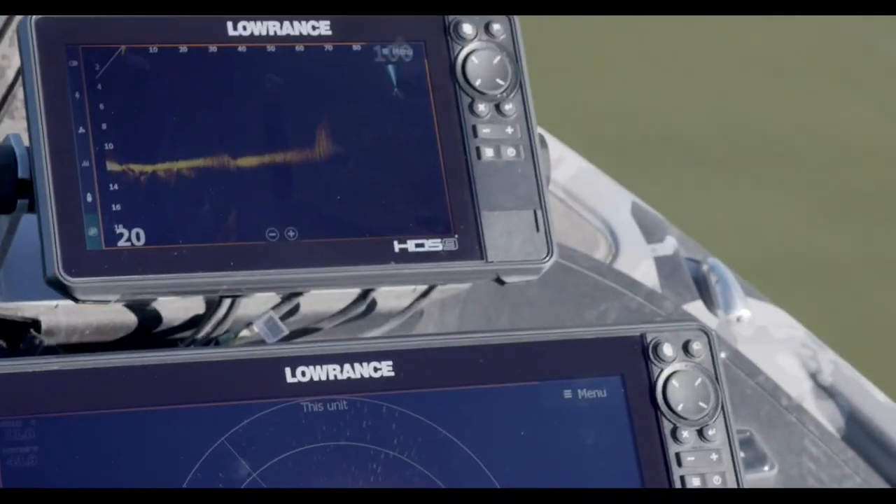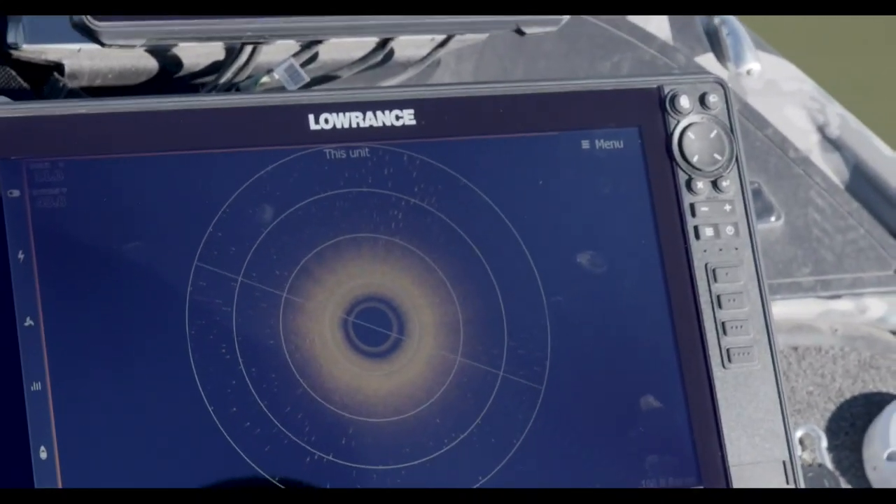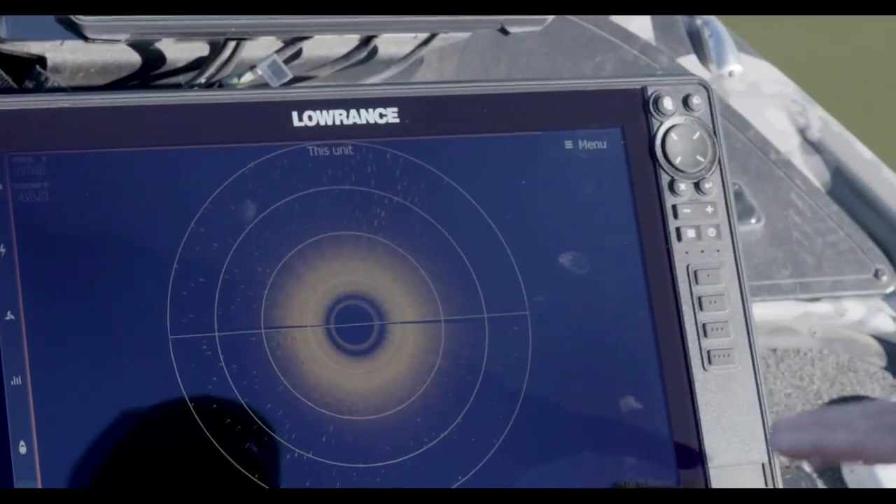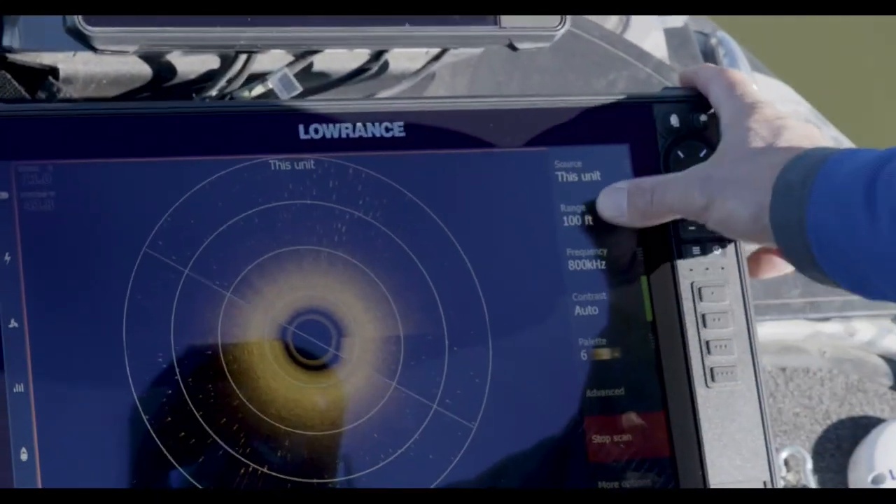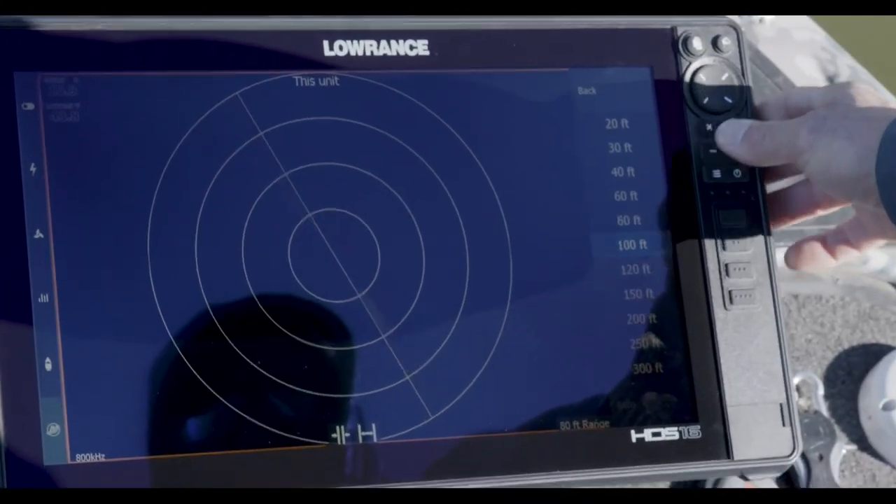Yeah, that's really cool. You know, and again, when we talk about the ultimate fishing system, it's the ability to use all of this stuff together. So now I've got this one actually in 100 feet. I wouldn't be running this in 100 feet at this depth because I'm really only 10 feet. I need to adjust that just a little bit. I'd probably have it more like 80 or 60.